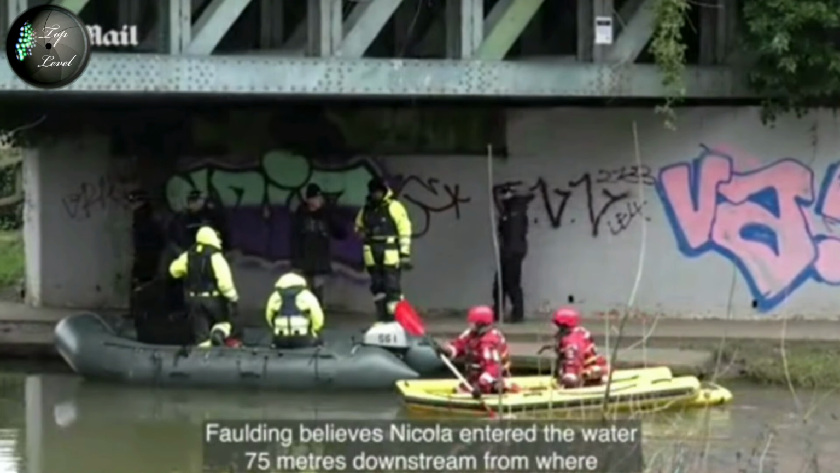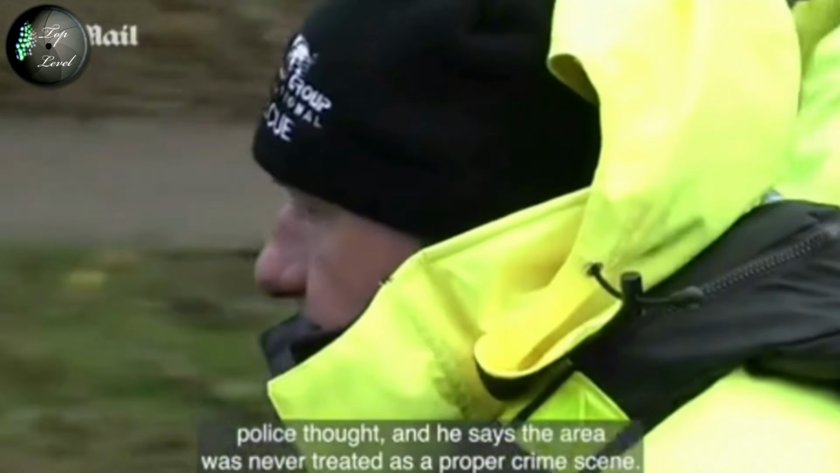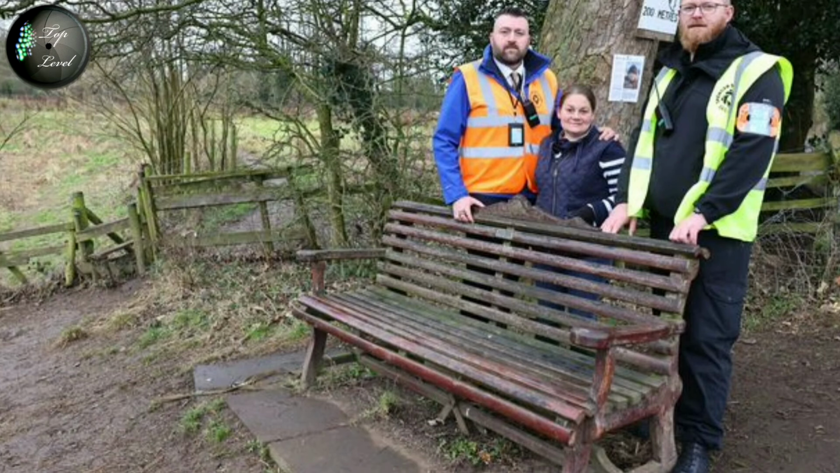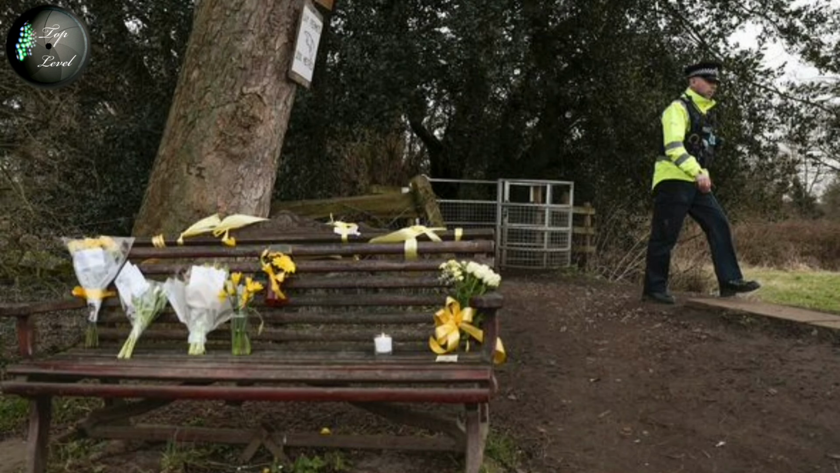Faulding believes Nicola entered the water 75 meters downstream from where police thought, and he says the area was never treated as a proper crime scene. You see, guys, this is where I think it all went wrong from the beginning. Because they didn't treat it as a crime scene, they ruined the investigation right from the start. Those crucial bits in the beginning, in regards to evidence that they could have gathered, they completely destroyed. There were people trampling all over the place within hours.